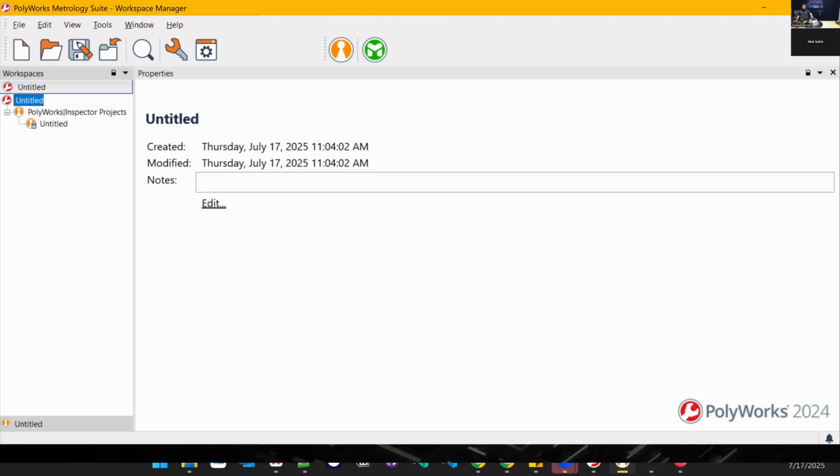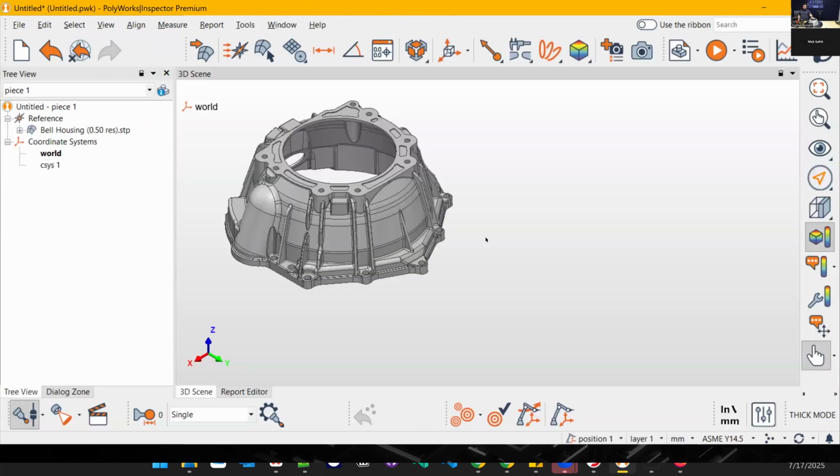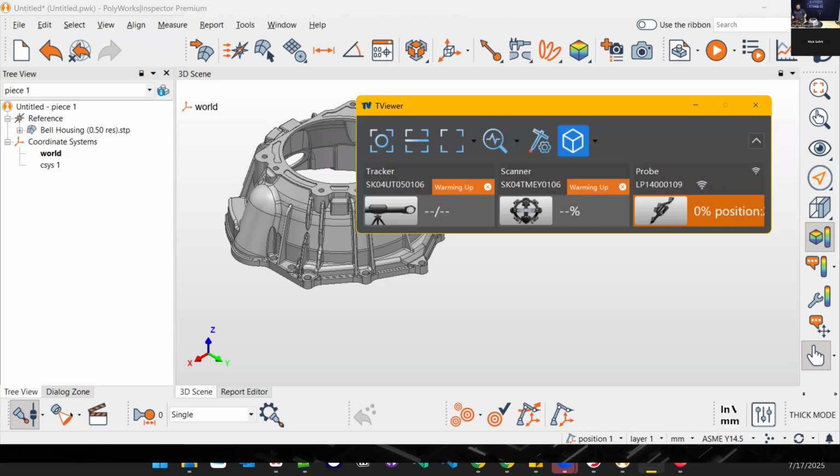So you're seeing a CAD model of this part I have here pulled up in Polyworks, which is where we're going to be running TViewer from. You can run it on its own. We're going to run it today as a plugin inside of Polyworks. That looks like this little guy when you're probing, and we'll open it up to do some scanning with as well.